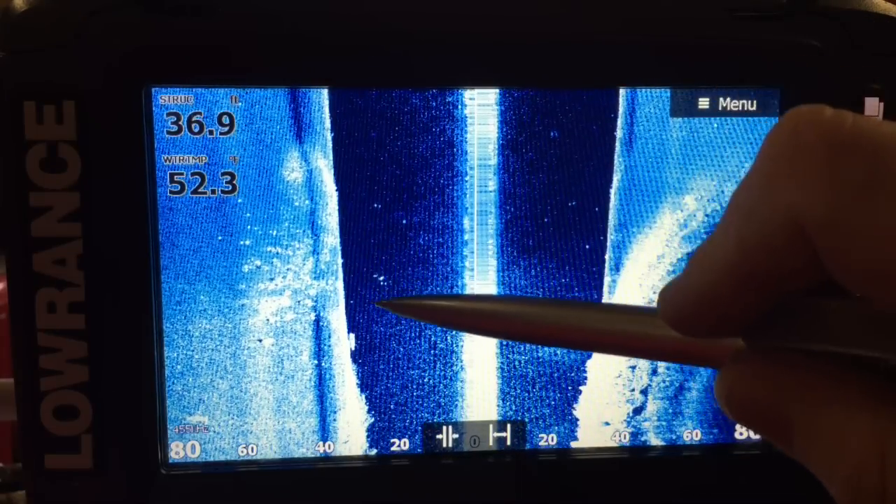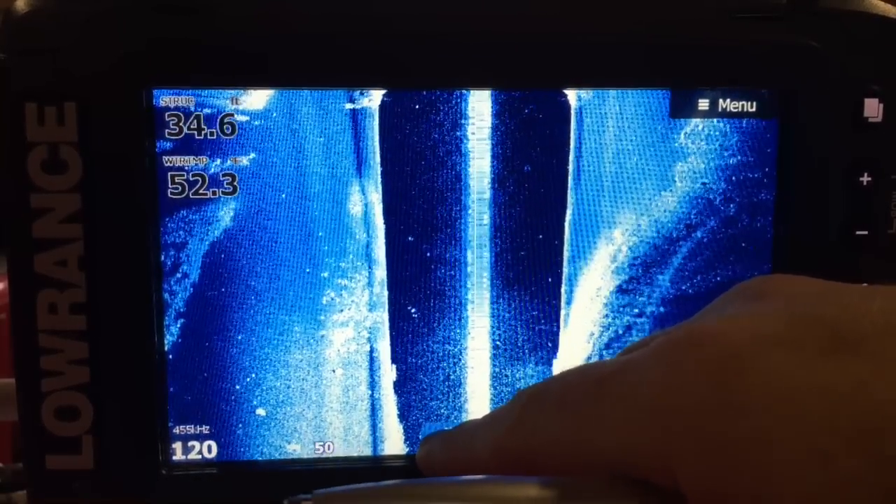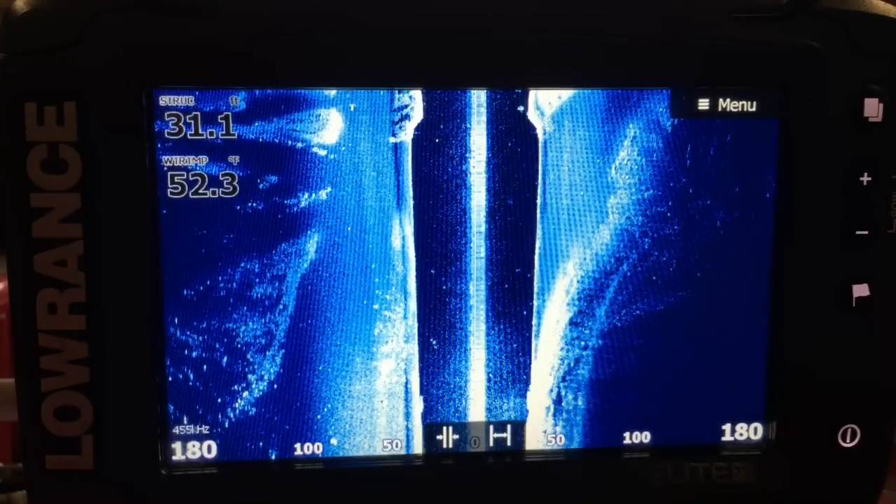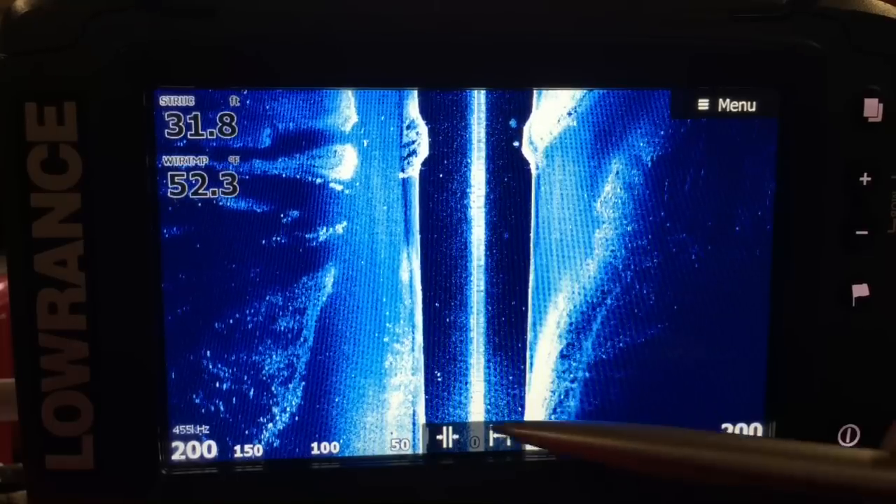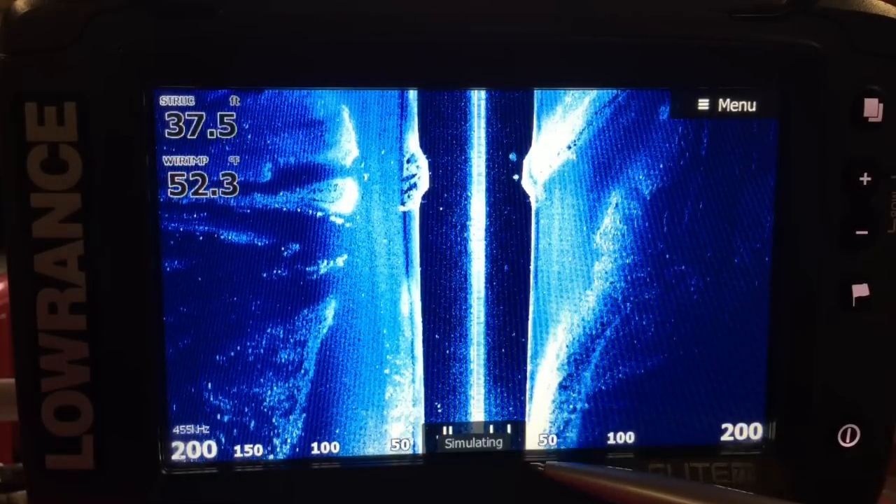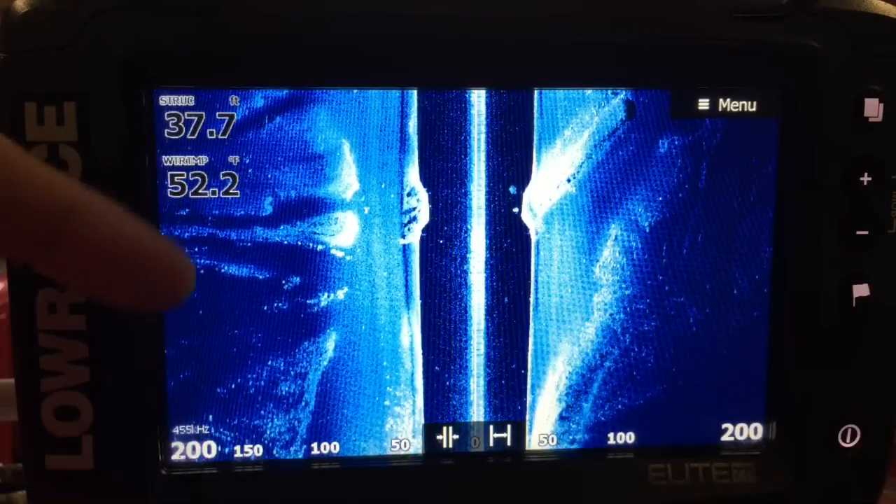If I want to zoom in and start to see a fish shoal, or if I want to look more at the structure on the bottom on the left and right hand side of the boat, I can come out as far as it'll go. So it's quite a wide lake, at least 180 feet wide. So this is literally the boat, the water column, the bottom, and that's 50, 100 and 200 feet from the boat on the right hand side and on the left hand side.